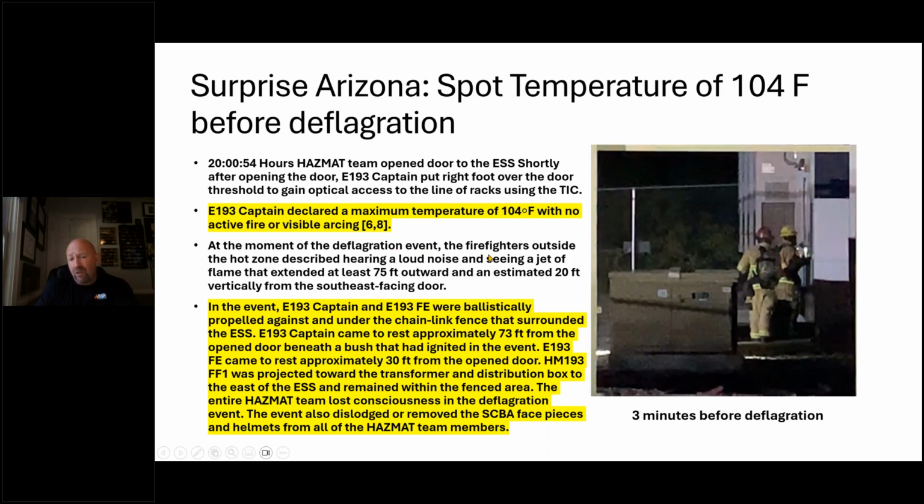At the moment of the deflagration event, the firefighters outside the hot zone described hearing a loud noise and seeing a jet of flame extending at least 75 feet outward and an estimated 20 feet vertically from the southeast facing door. In the event, the captain and the firefighter engineer were ballistically propelled against and under the chain link fence that surrounded this system, and he came to rest 73 feet from the open door. 73 feet.